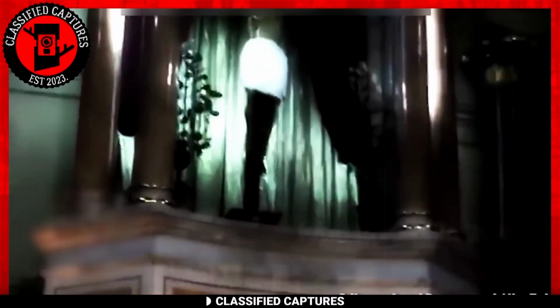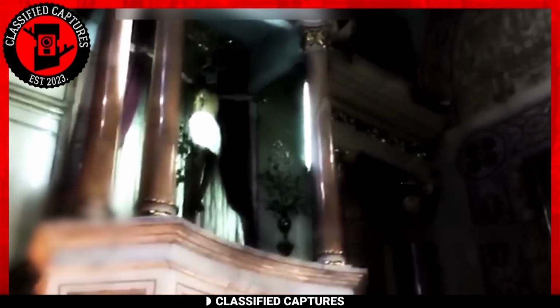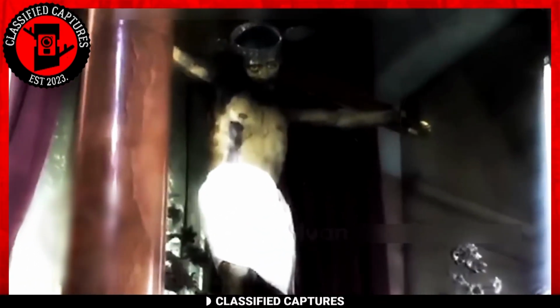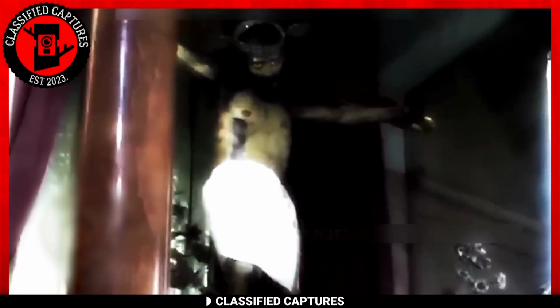This footage was taken in a Catholic church where the congregation was having a service, but one person noticed something strange with the statue of Jesus on the cross. Initially, everything appears tranquil. The figure of Jesus remains in its customary pose, but then something unusual happens, something that challenges the boundaries of the ordinary. The statue's eyes begin to move.